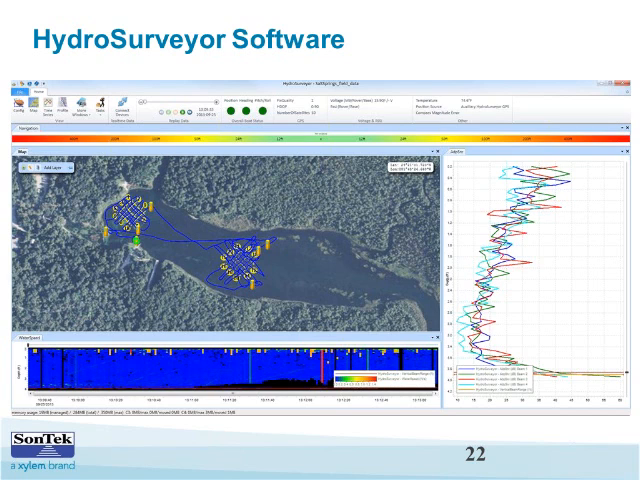With some training, it's learning how to drive the boat and survey at the same time. Yeah, especially because the software will tell you how far you are off the line, and the HydroSurveyor software even keeps track of what percentage of the time you're actually on the line, and it will tell you if you need to redo it.